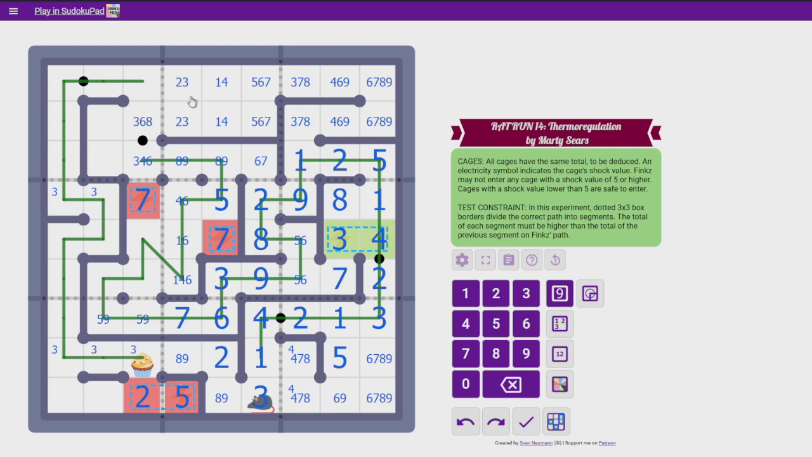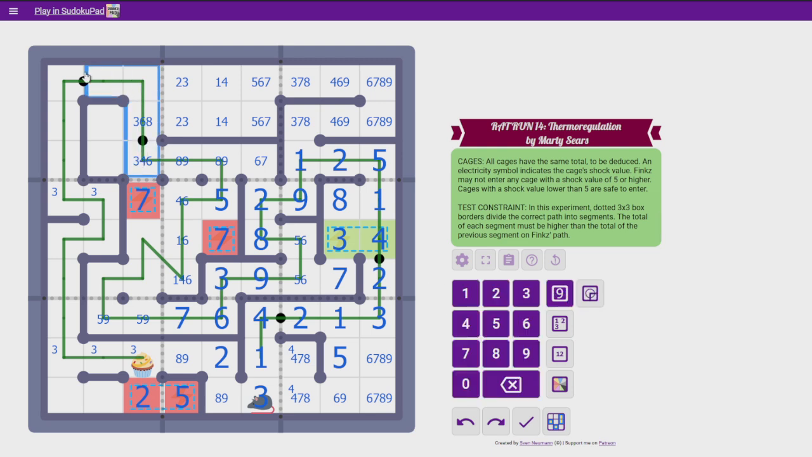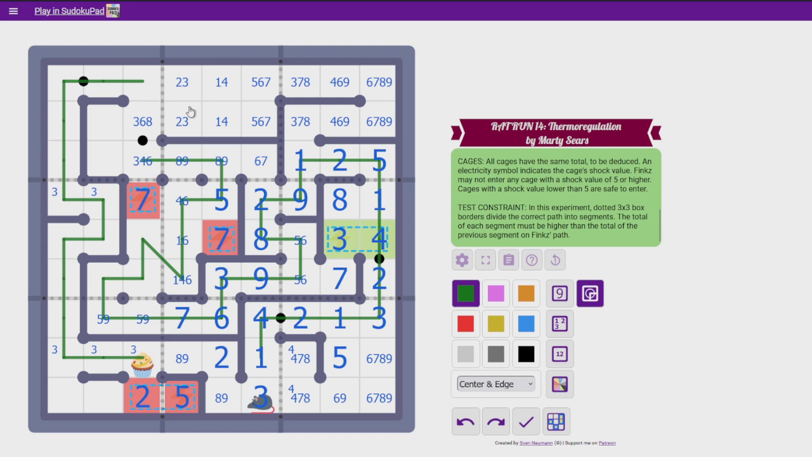1. If we enter this 2x3, we must get all of the cells. And these must be a 5, 6 pair. 2. We must enter this 2x3. Because if we don't, then these two connect. And like we said, the minimum these cells can add up to was 28. But the maximum of this one is 24. And that just doesn't work. So we must enter this box. Which means we are going to take all 6 of the cells.